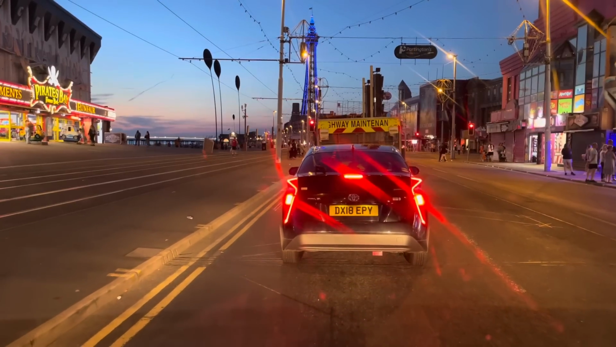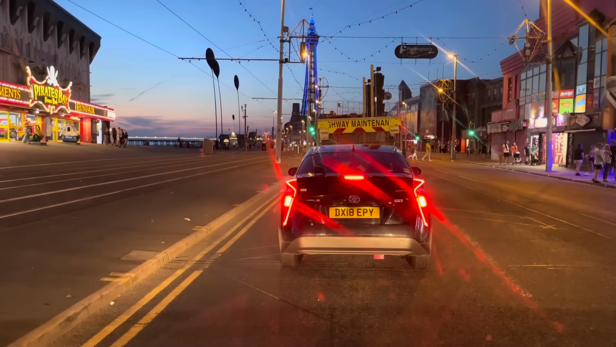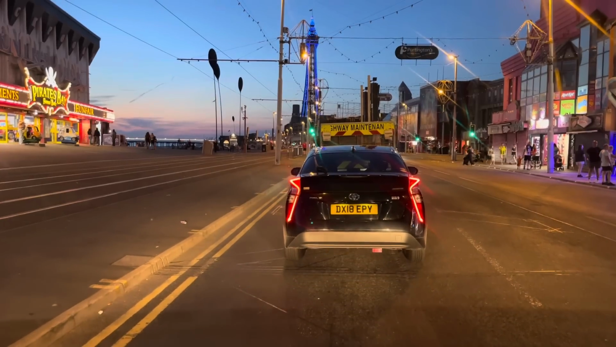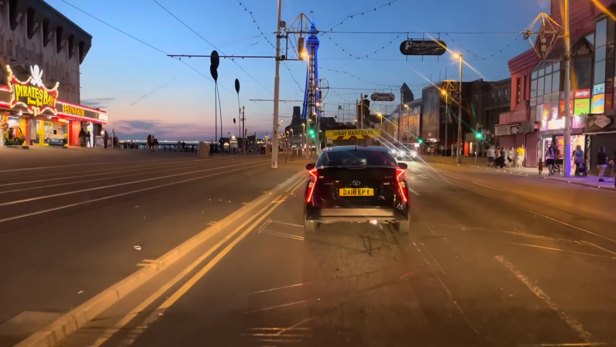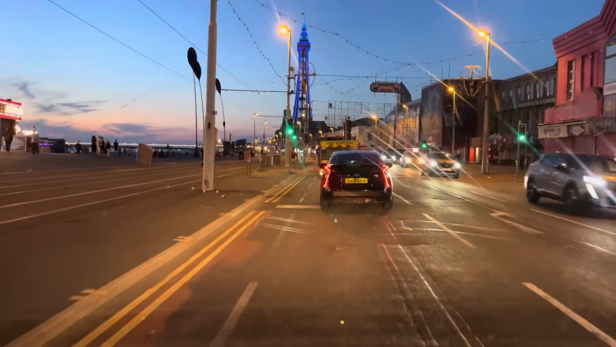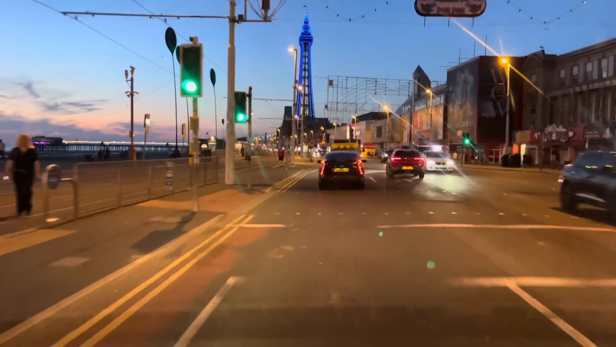Just going past the central pier. There's quite a few people here. It's reasonably busy. At least the tower's lit up. A little bit disappointed in the illuminations not being lit up, because they have been lit up all last week actually. North Pier's lit up.